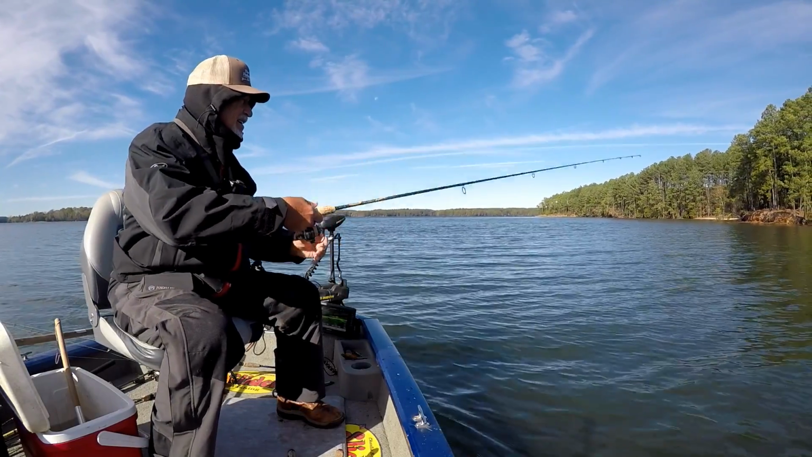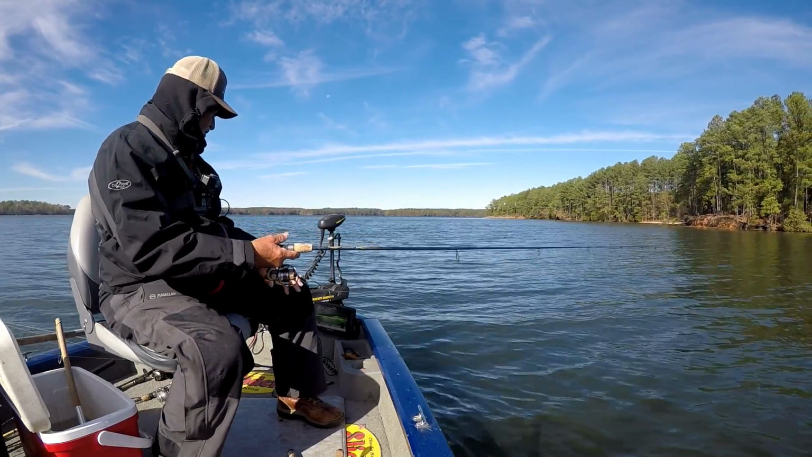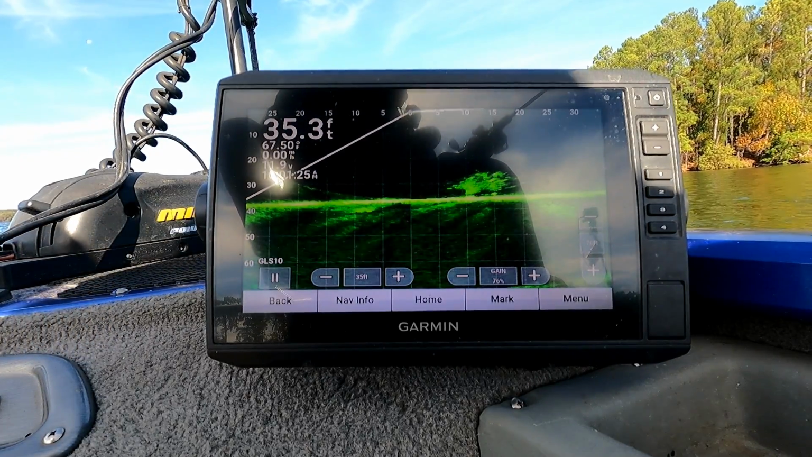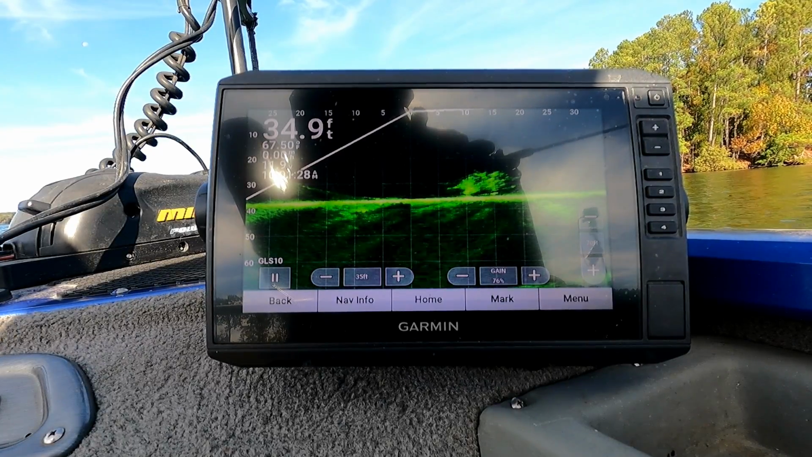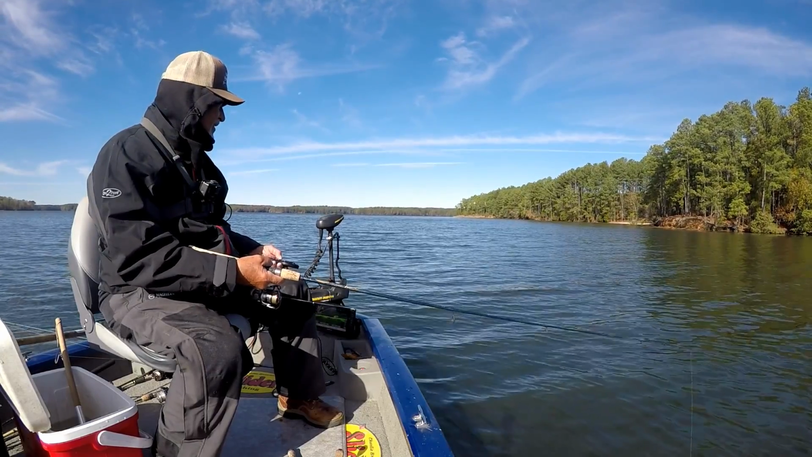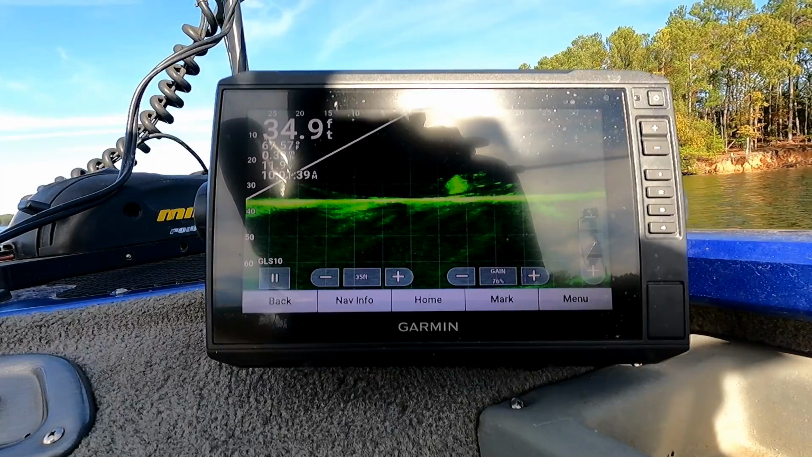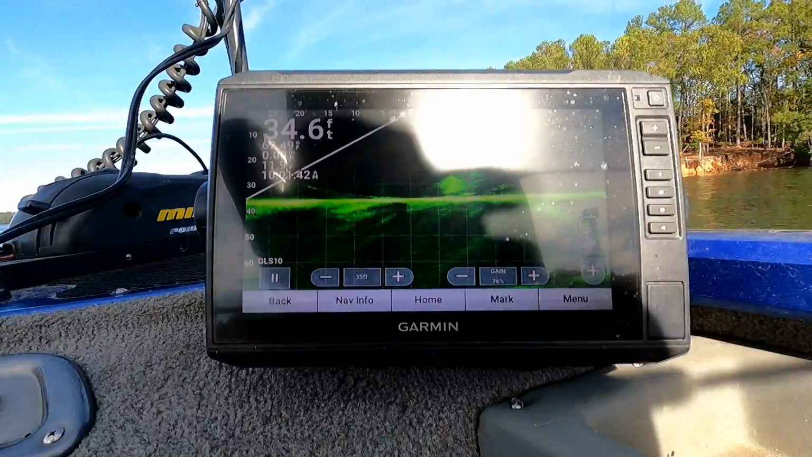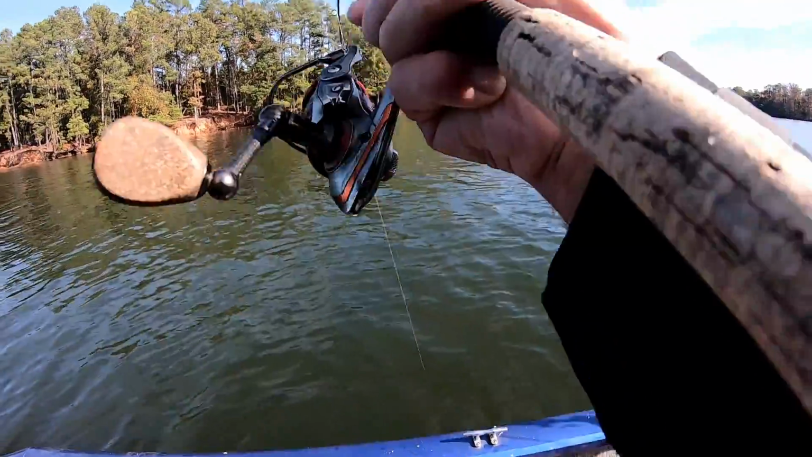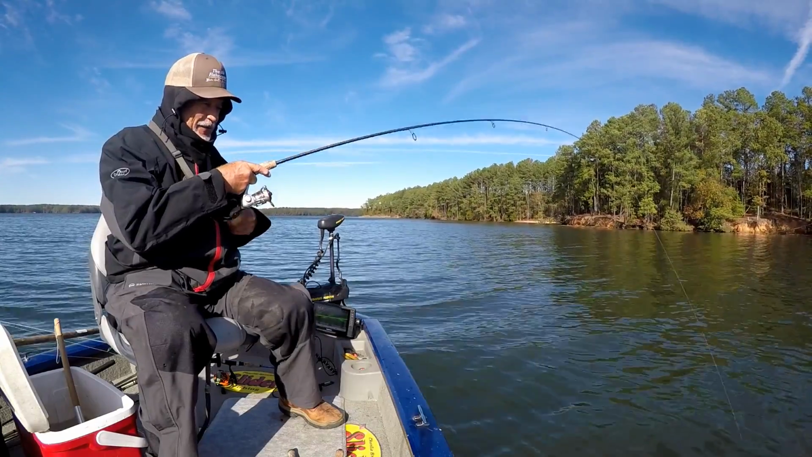Let's get it back down there. What we seeing is what we seeing, crappies. You can see the whole bunch of them laying right on the bottom next to that brush. Get on down there to them. You got to get down there amongst them, and it's got to sit there and bump him in the nose before he'll take it. That's what it amounts to. Amazing, ain't it? How to catch crappies when they don't want to bite.